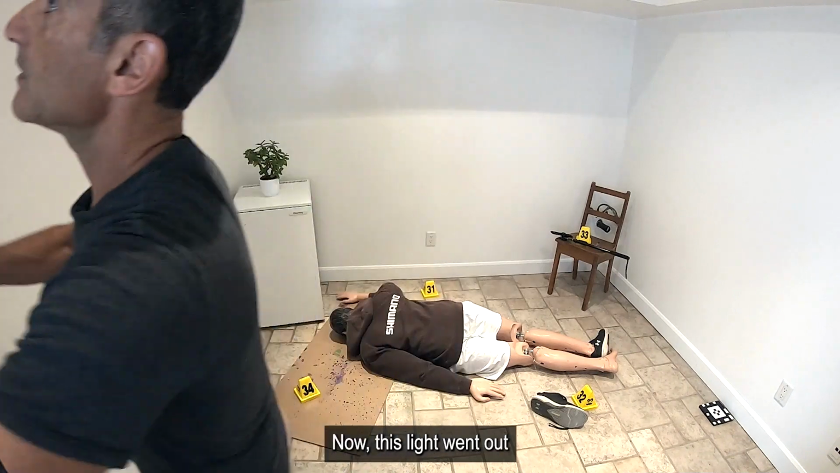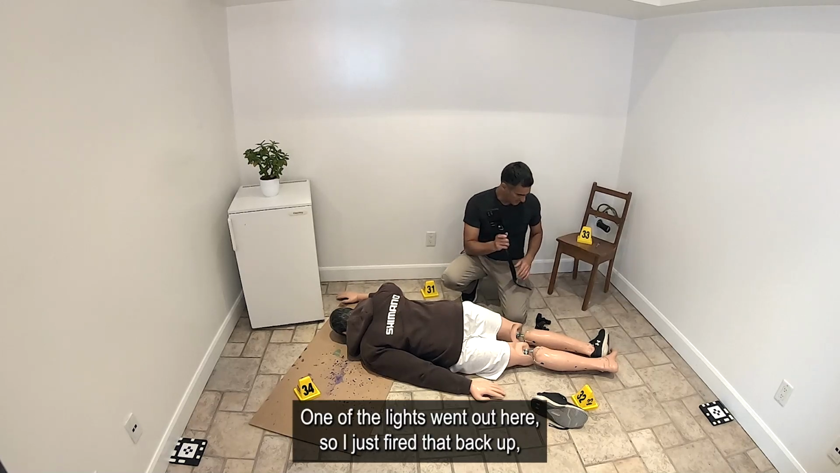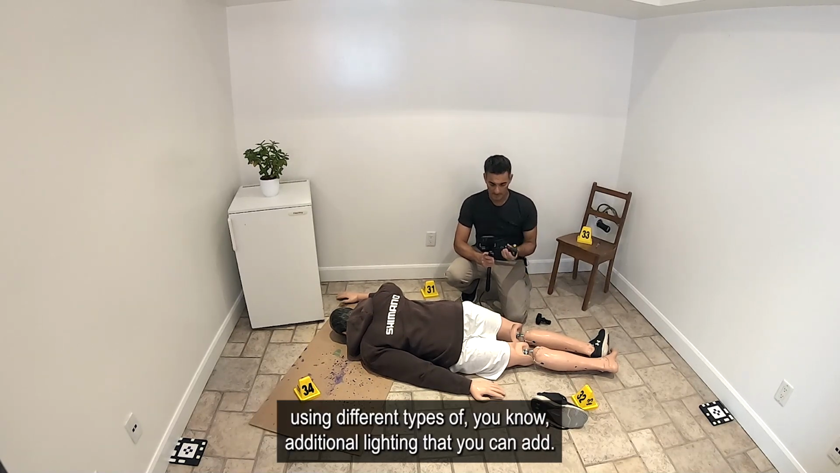Now this light went out. Okay, that was kind of interesting. One of the lights went out here, so I just fired that back up, which sort of makes my point. If you are in an area that's dark and you don't have lighting, you can start using different types of additional lighting that you can add.